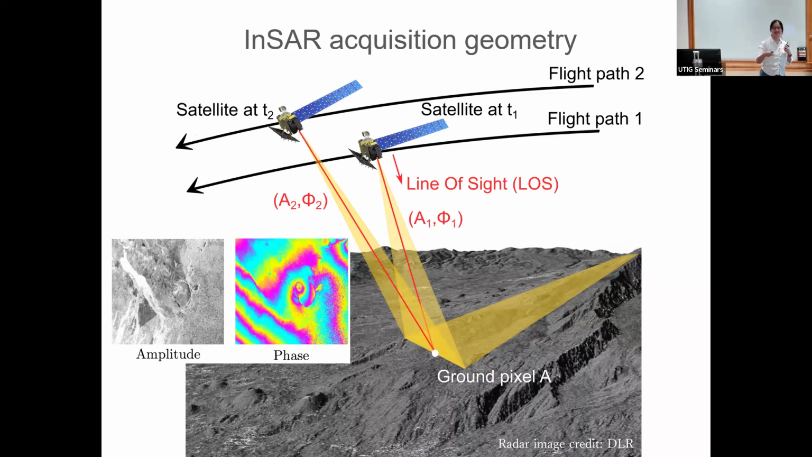But then things become more interesting. If you have a satellite orbiting the Earth at another time, or maybe two satellites flying over the same area of interest at the same time, they make another image of the Earth, and at the same pixel you receive another measurement of the amplitude and the phase. Now if you take the difference between these two phase measurements, suddenly they no longer look like noise. They start to have those nice, pretty fringes that look like some sort of data.